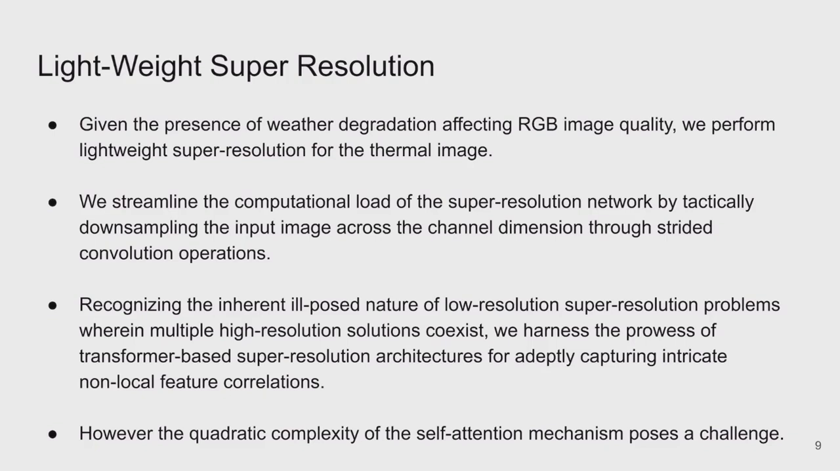Recognizing the inherent ill-posed nature of such low resolution upsampling, wherein multiple high resolution solutions can coexist, we utilize transformer based super resolution architectures for adaptively capturing intricate non-local feature correlations. However, utilizing a transformer based architecture means using the self-attention mechanism, which has a quadratic computational complexity, which poses a challenge towards a lightweight super resolution design.